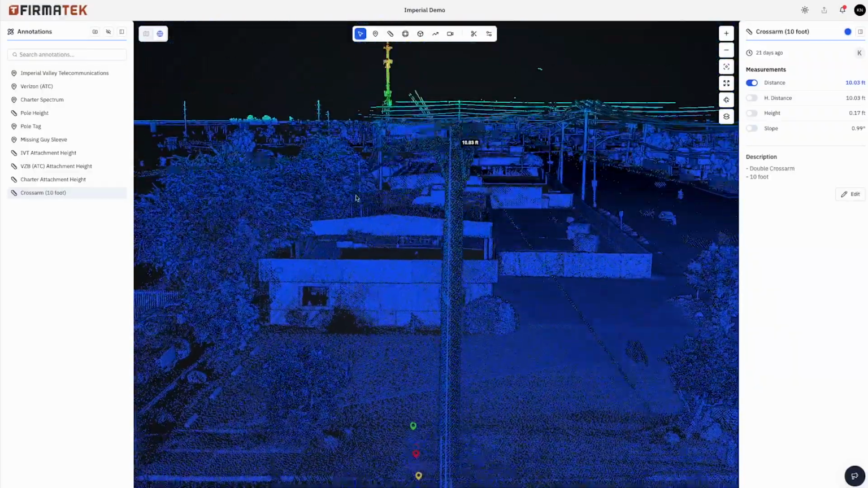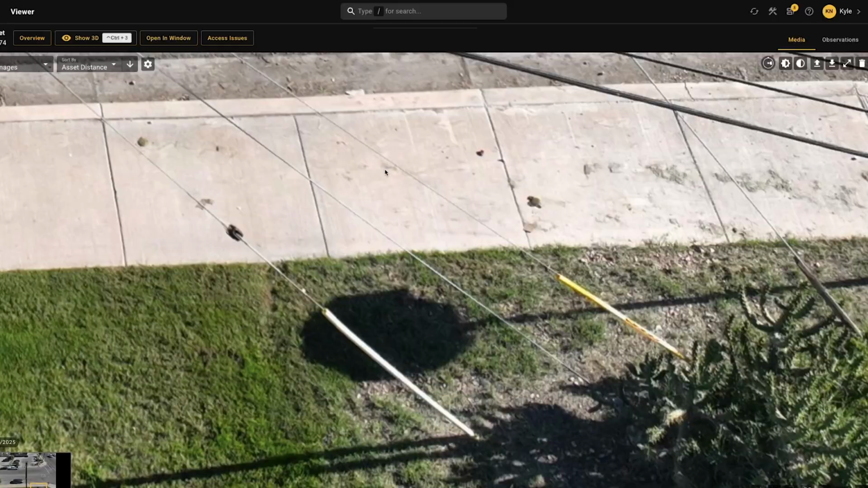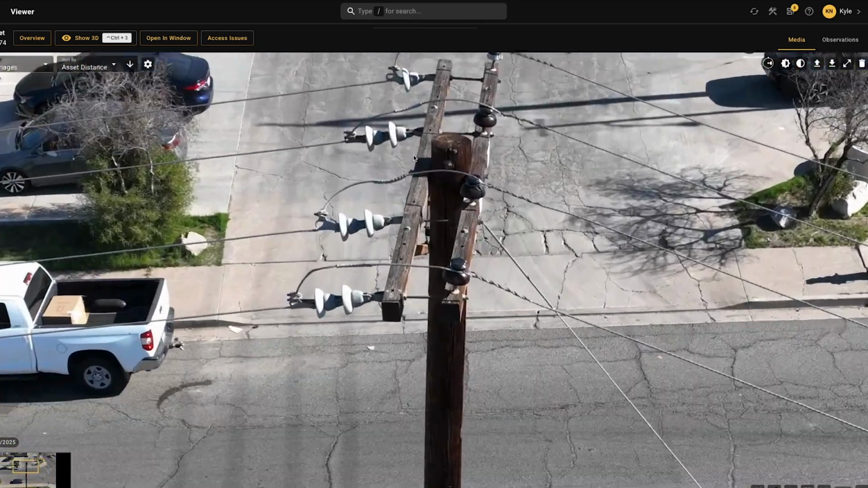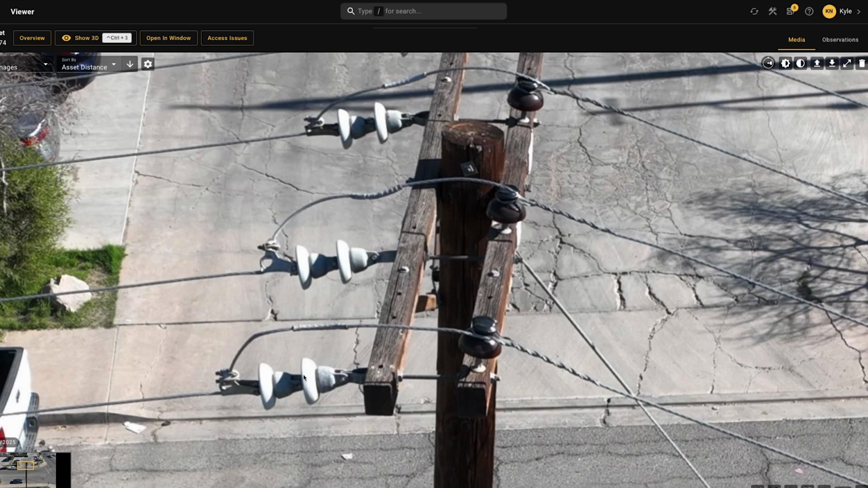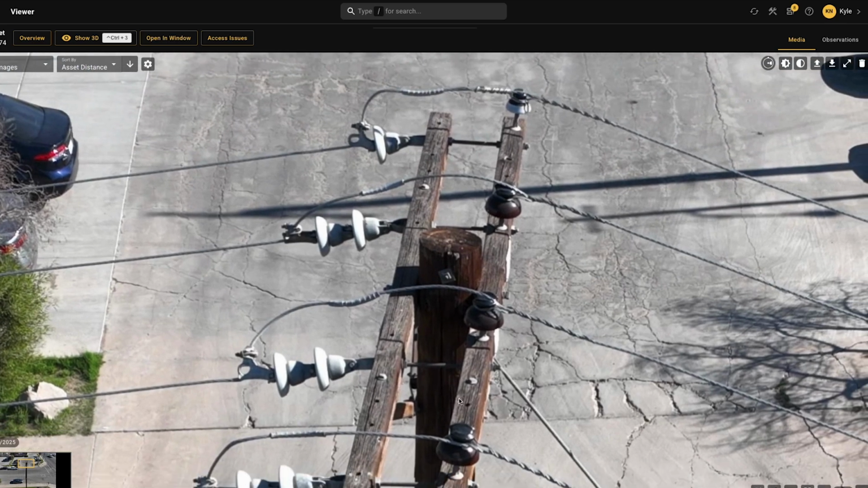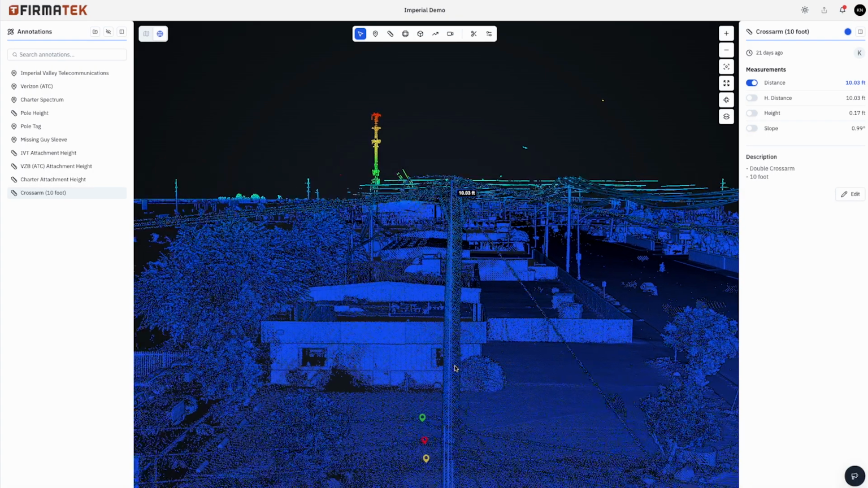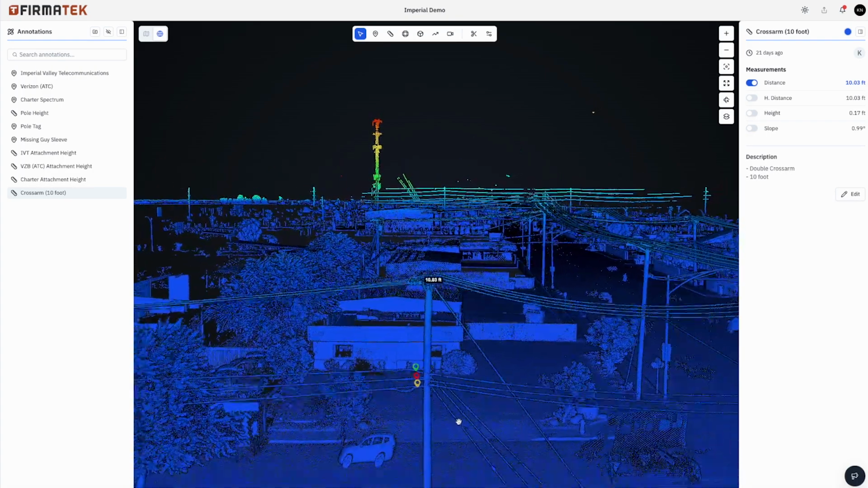Again, you can see it in the point cloud, but it's also something that you can visually see as we go through our images here. We have dead ends going to our bell insulators and slack span to our next pole. So these are all features that we use to properly run pole load calculations.